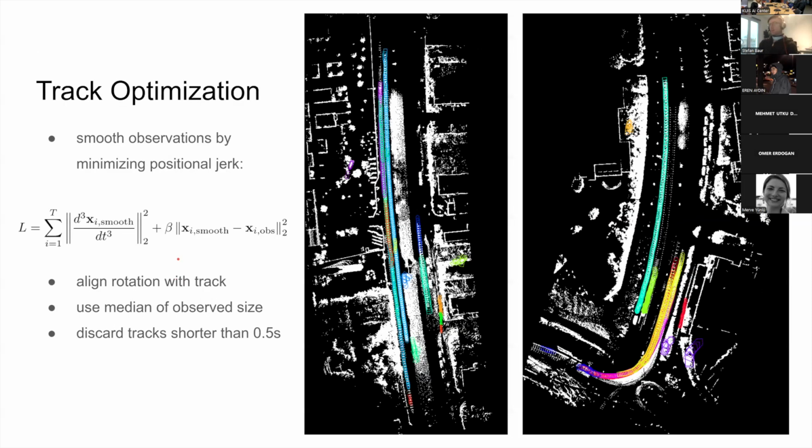Do you adjust the detections based on tracking information? Yes, exactly. This is what this step is about.